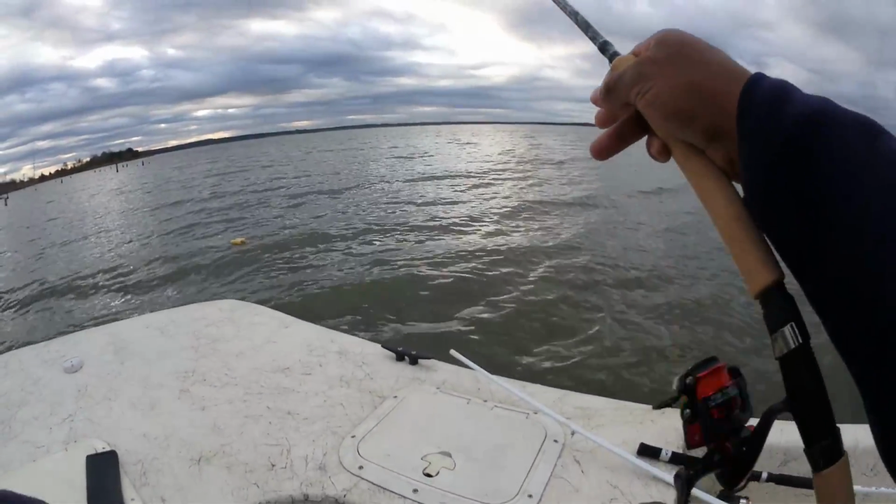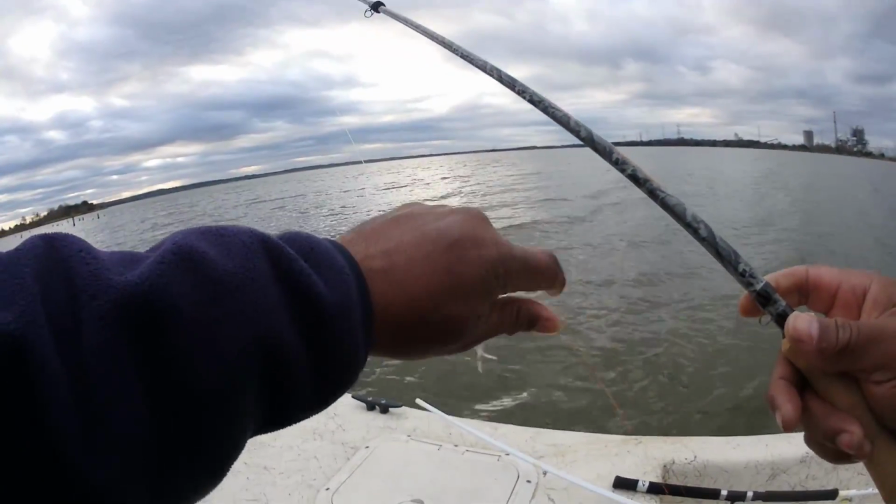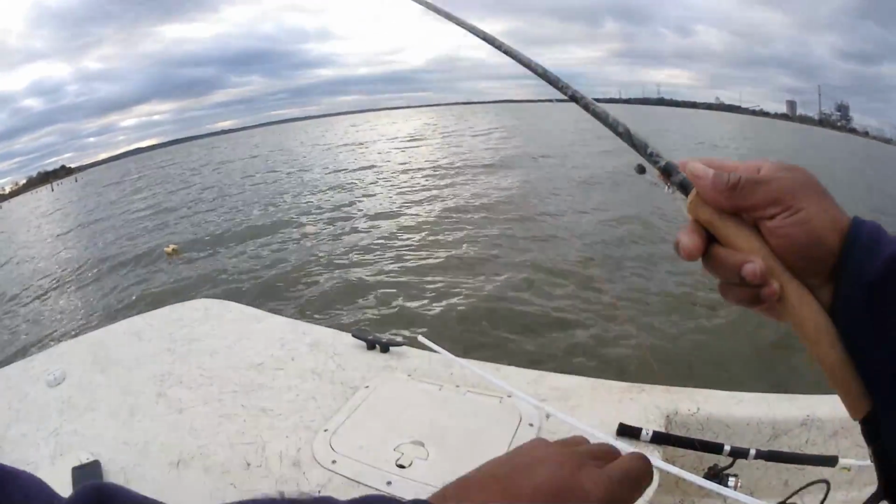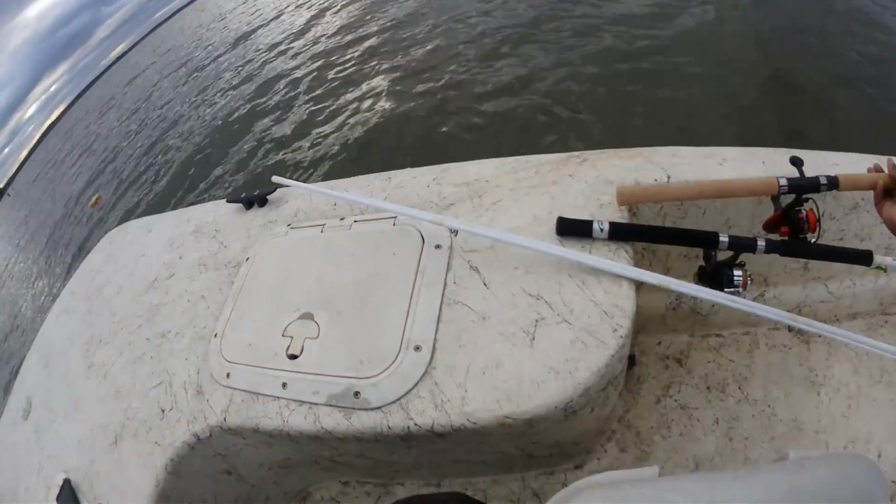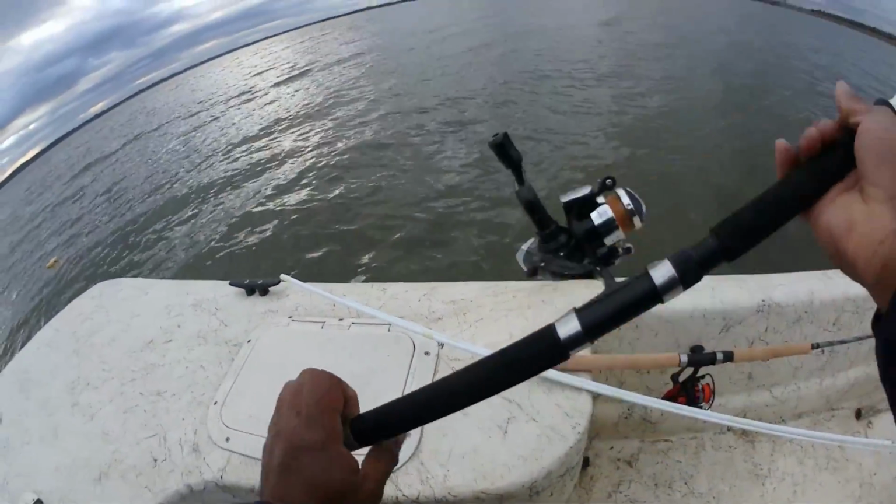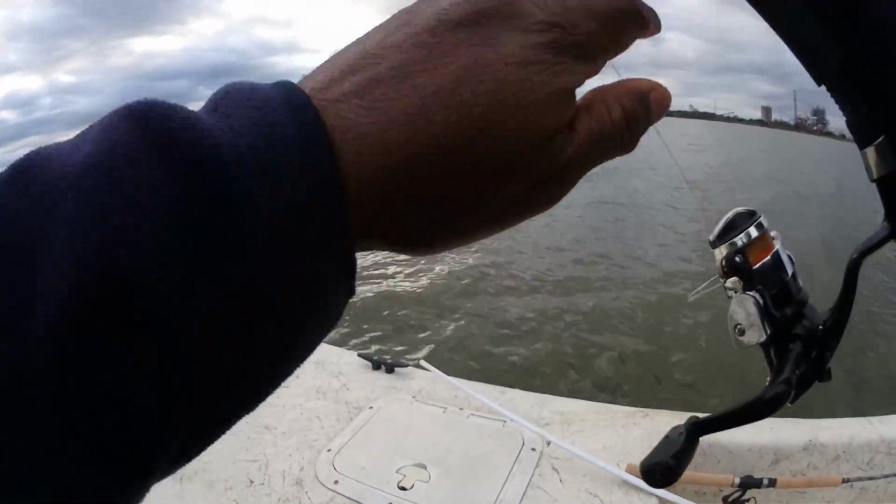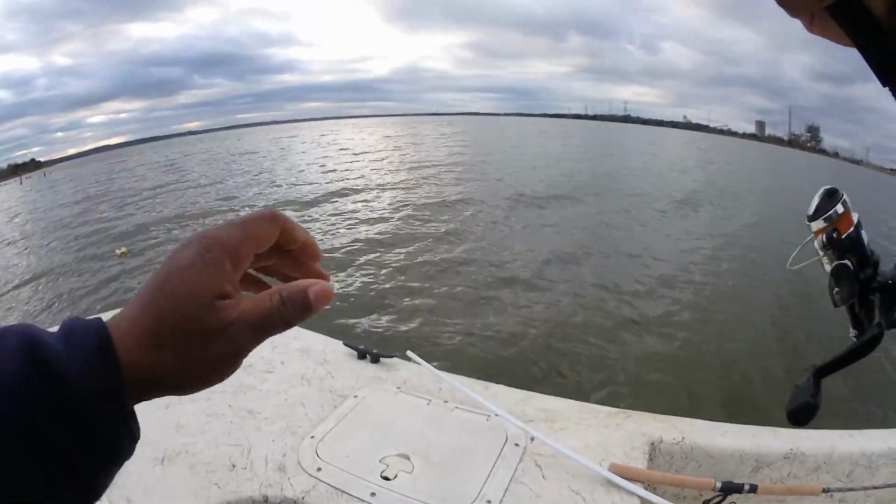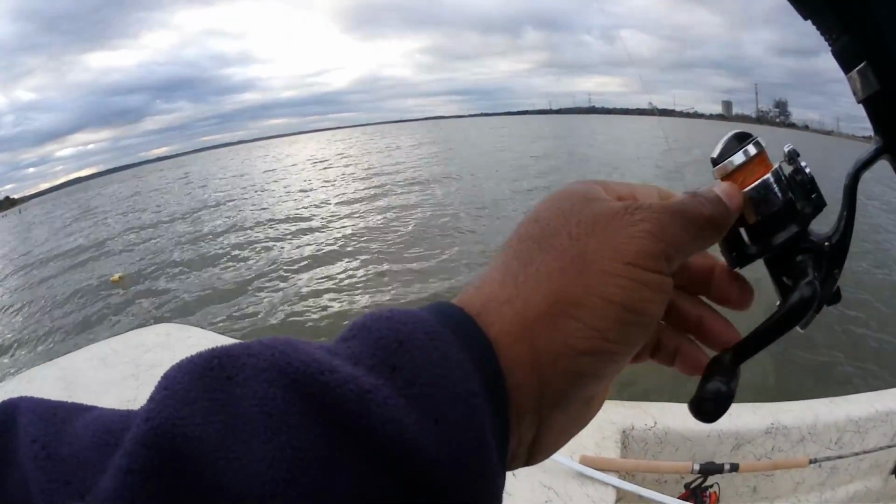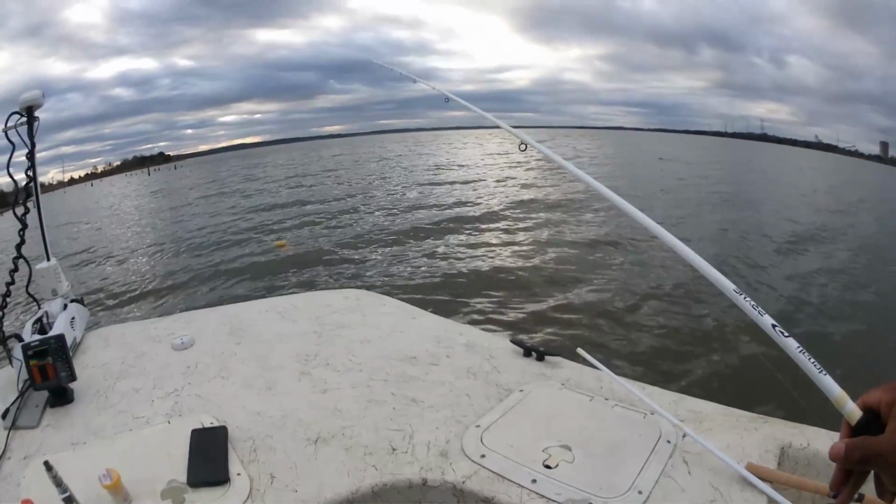All right, that's a little bit too long for me. That tells me I'm not with the right color yet. I'm gonna drop this two-tone bait back down there one more again. Did have a bite on it. Did have a good solid thump. I missed it, but